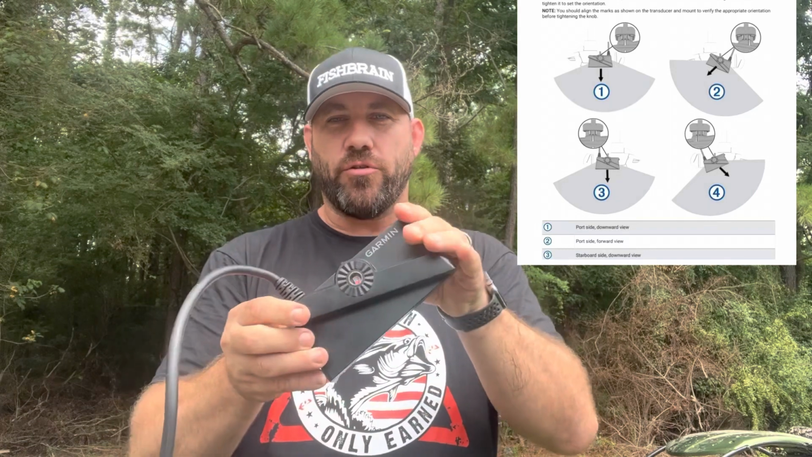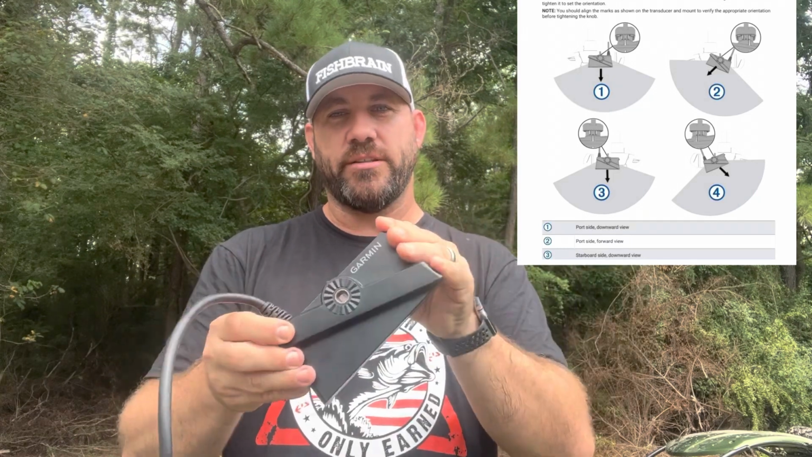That's the only thing that changes. Nothing actually changes with the unit when you switch it from forward to down. All you're doing is rotating the 135. By rotating the transducer, the unit understands that you're wanting to see a different area with the 135. Therefore, it rotates that 135 degrees onto the screen so you can actually see it.